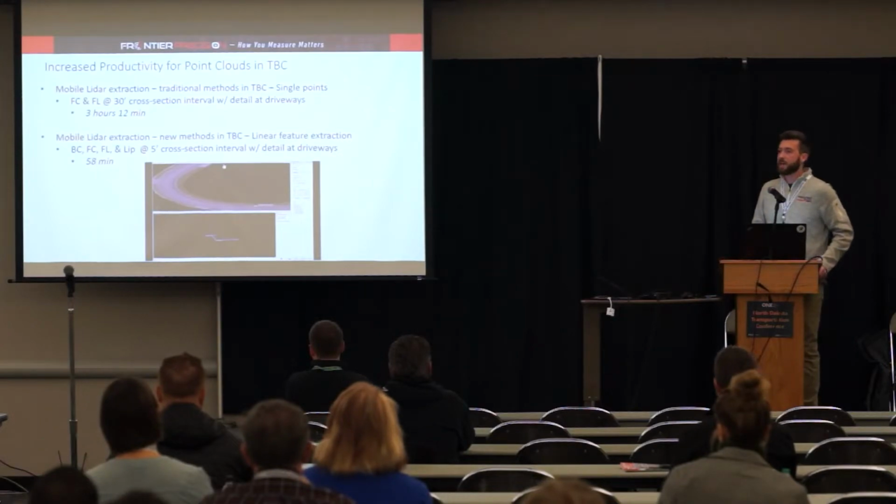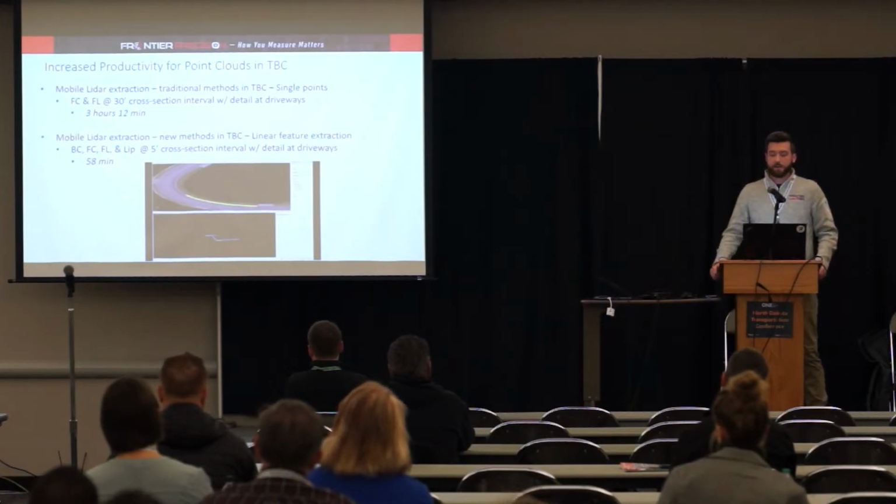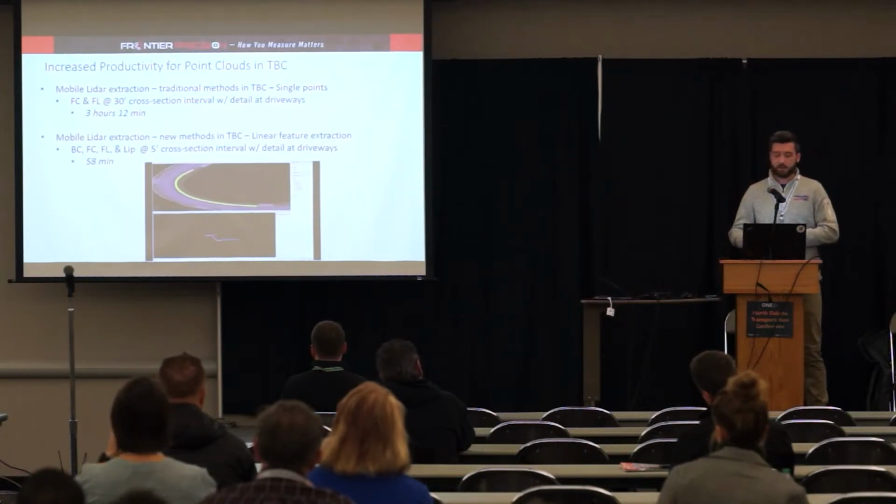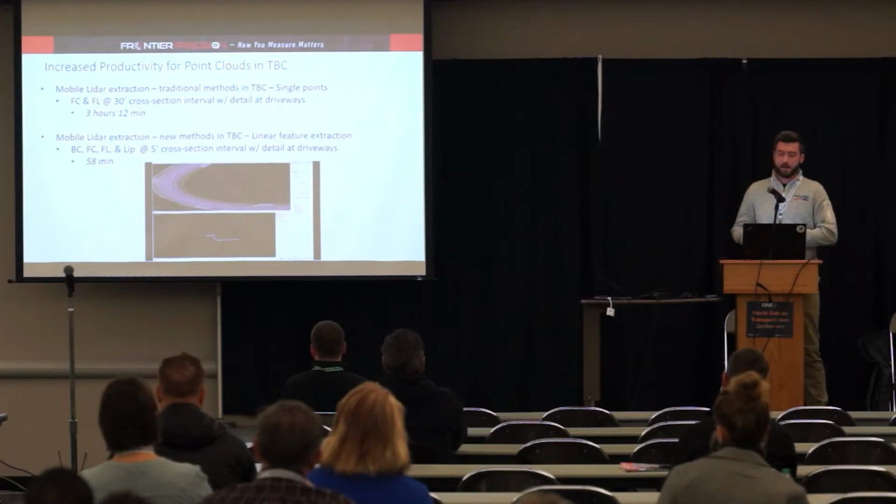To give you an idea of how much time it saved on one project, we had to go out and collect information on the curb and gutter. We extracted using traditional mobile LiDAR extraction, where we're clicking on points manually at a 30-foot cross-section interval.